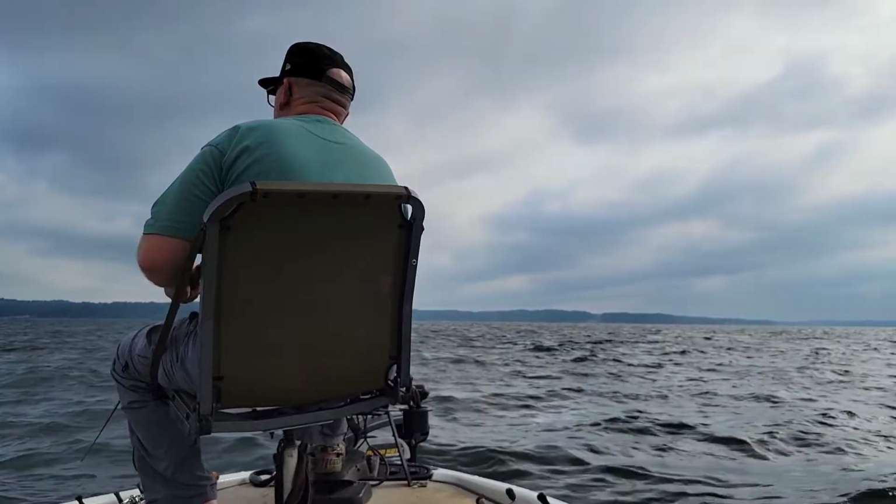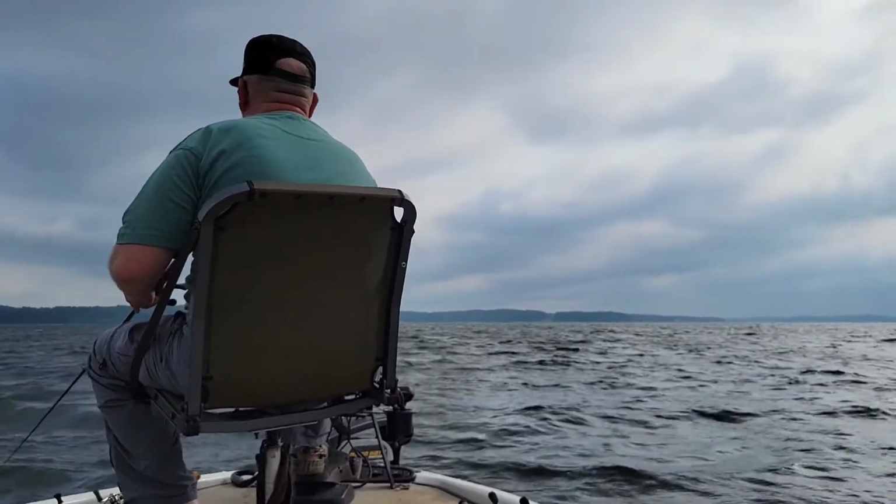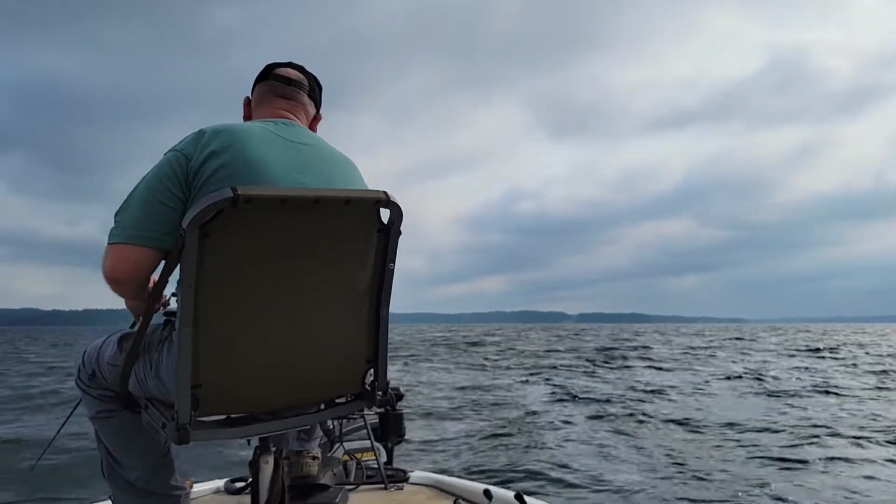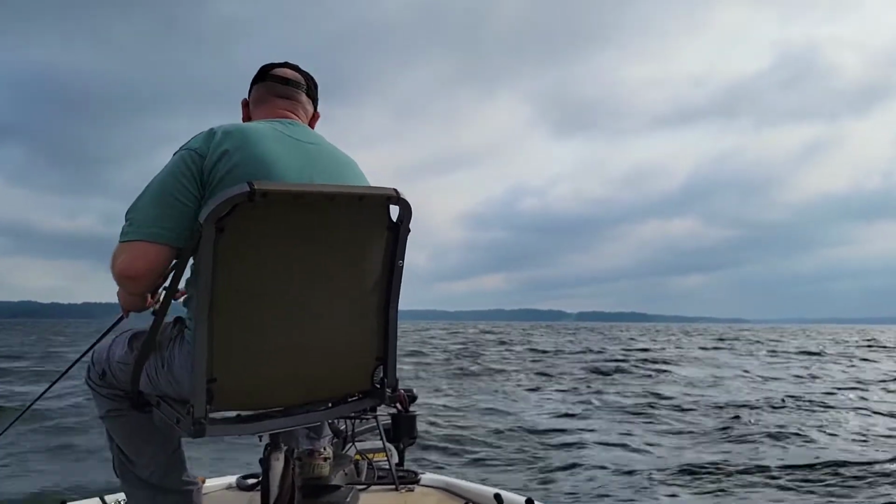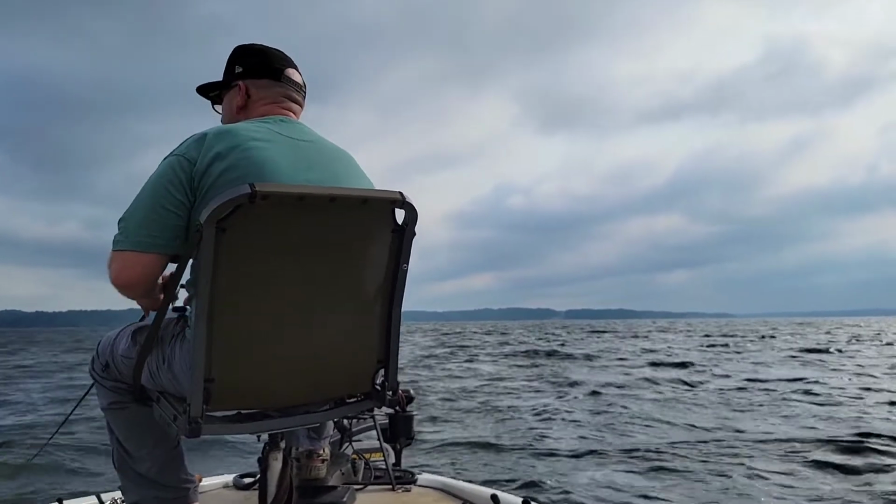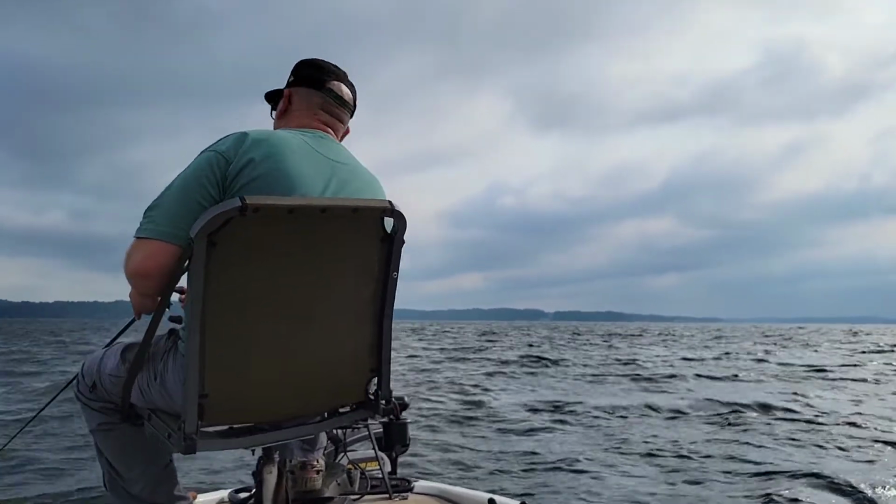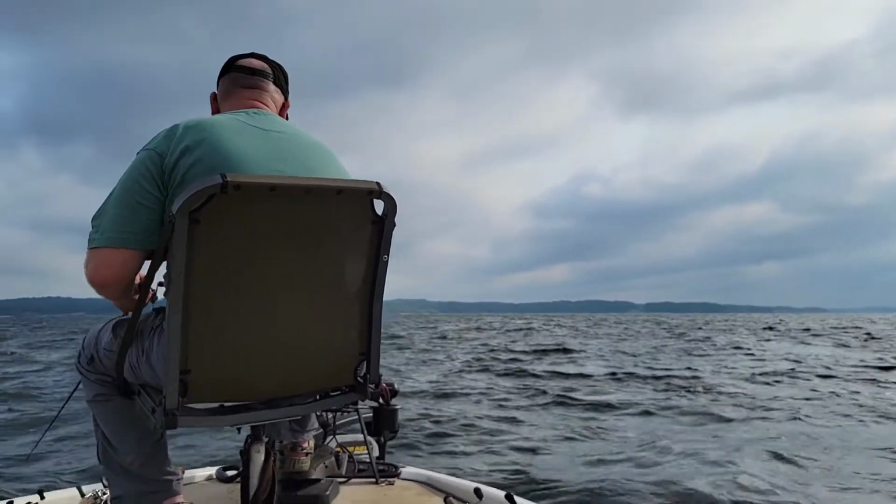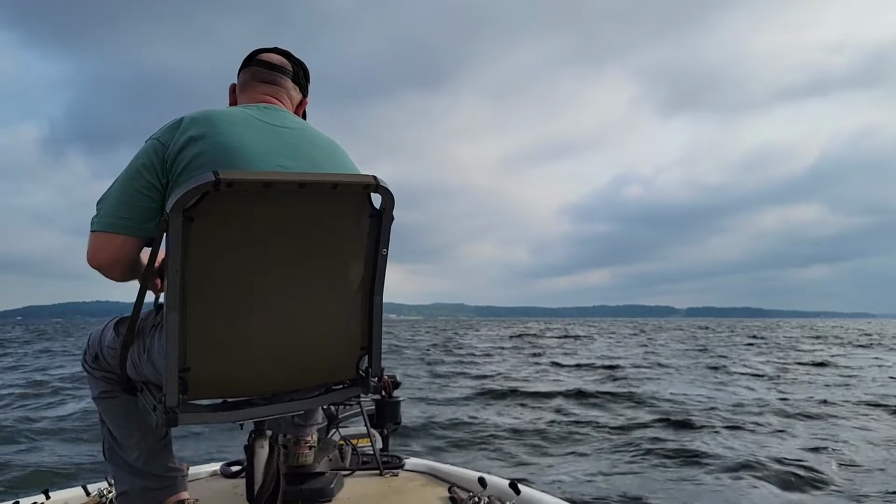I saw the fish on live scope, watching the spoon, and I mean, it would have been perfect, but that's how it goes. So I then switched to the Carolina rig right here. It wasn't happening with the spoon.